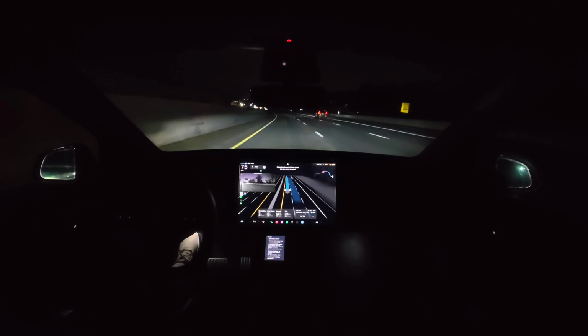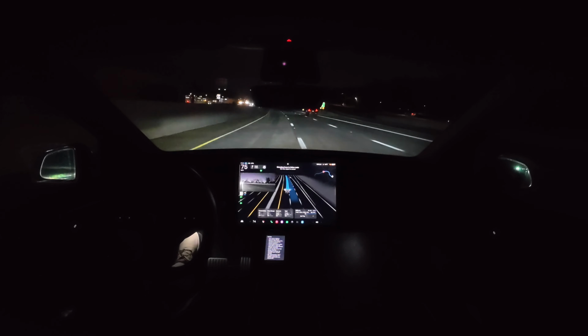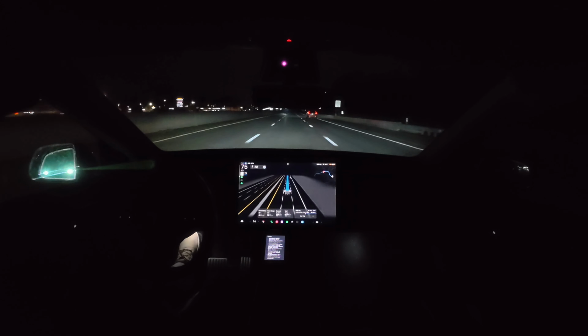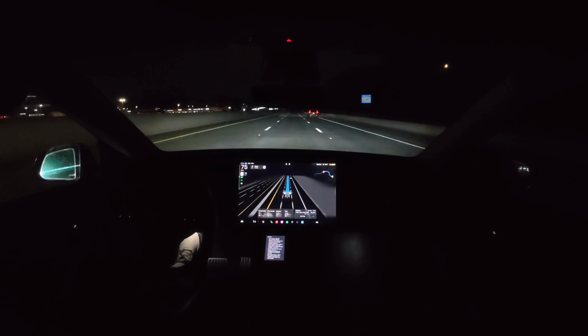It is changing the route. Okay, cool. So it's changing lanes. I was going to just hit the turn signal because I've got somebody riding up behind me that wants to pass, which is totally excusable. I mean, that's totally cool.